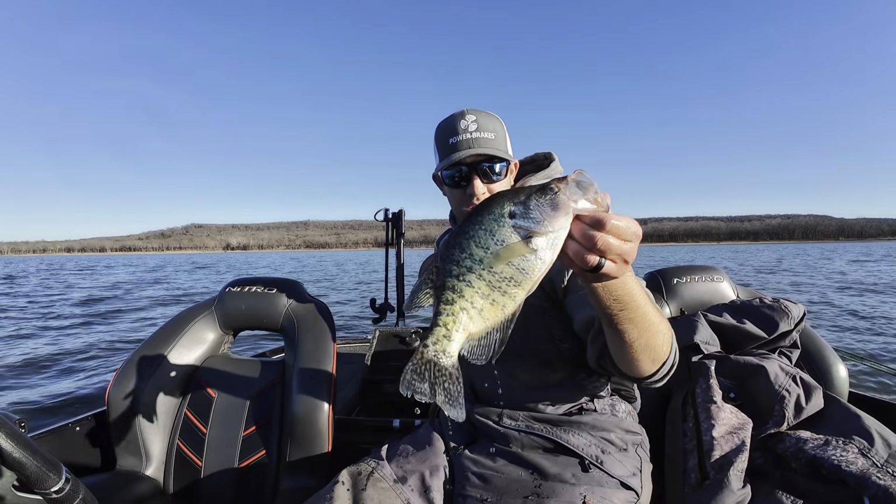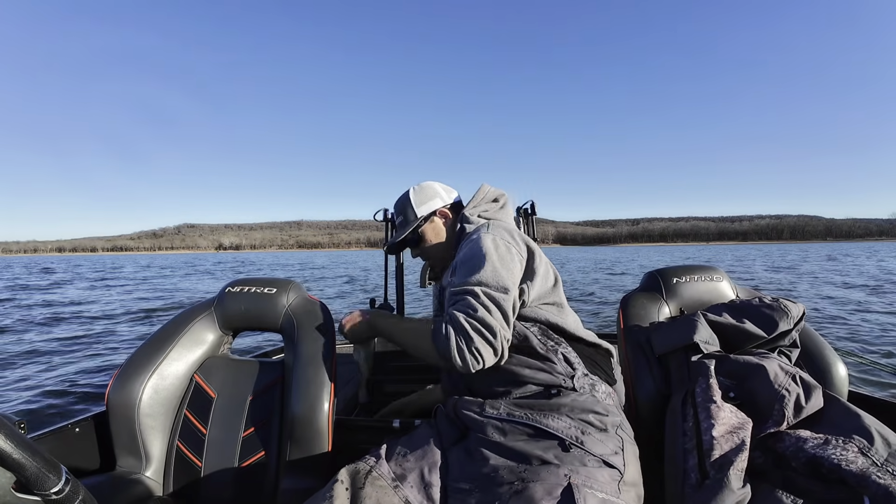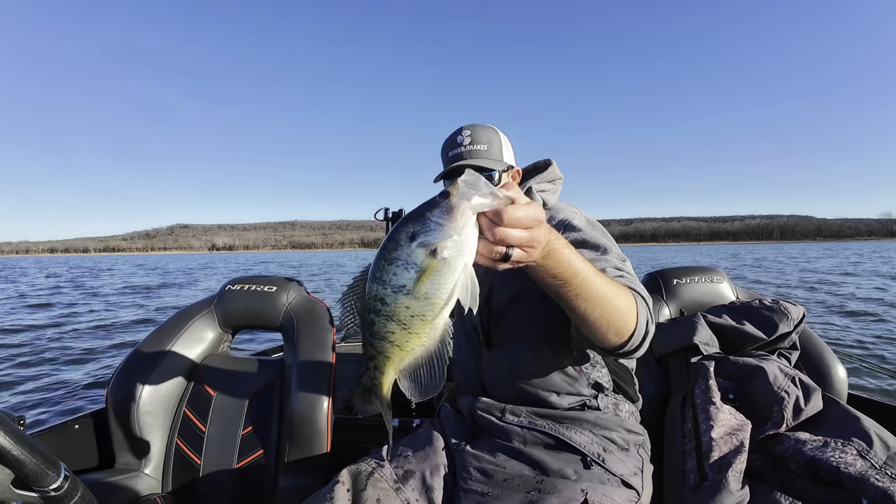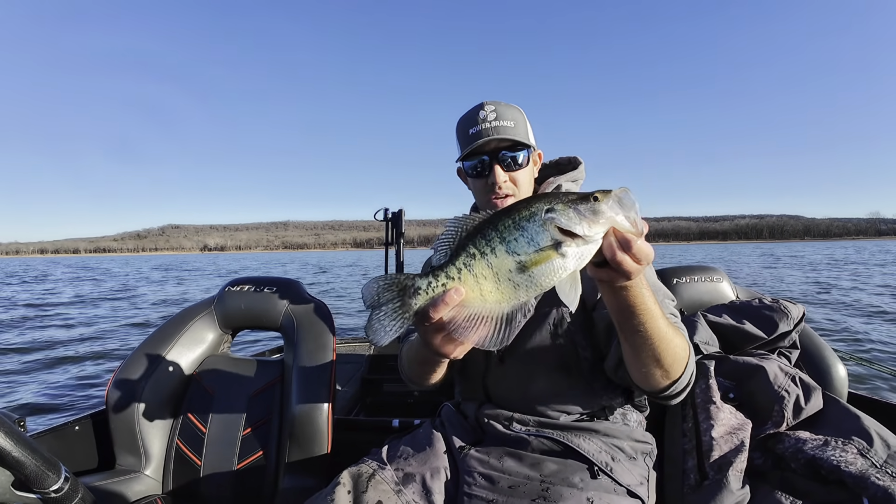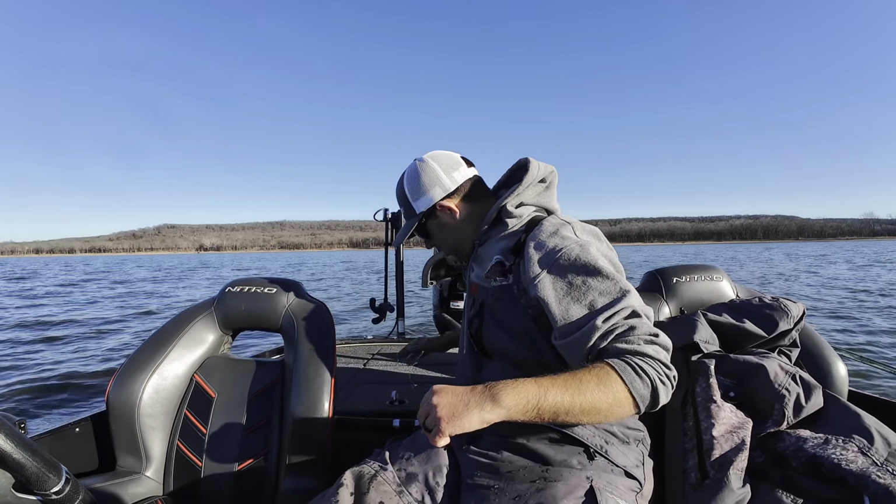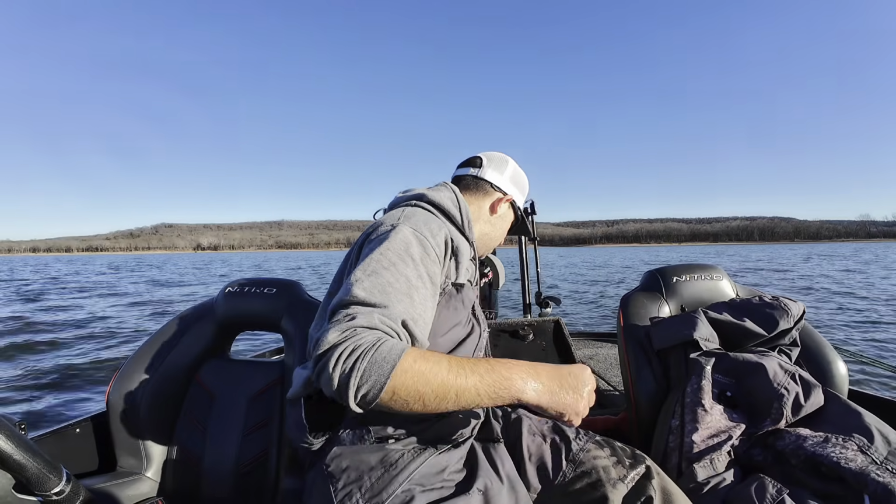There's another nice white right there, just a hair shorter. One of the smaller ones, that's probably a 12-incher, but still a great eater regardless. Another smaller one. And there's a nice fish right there. That's a long fish. He's probably close to 14 inches. He's long. Let her go. That's all the white fish. Let me turn this pump off. Get over here in the blacks now.